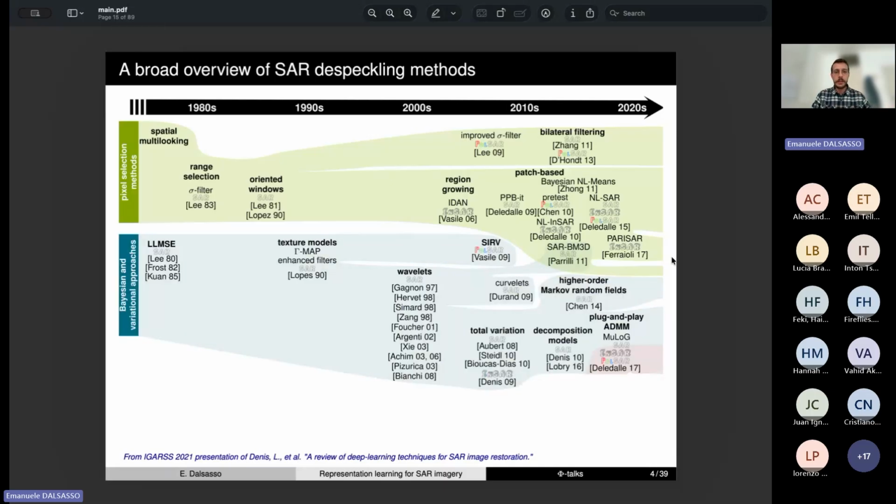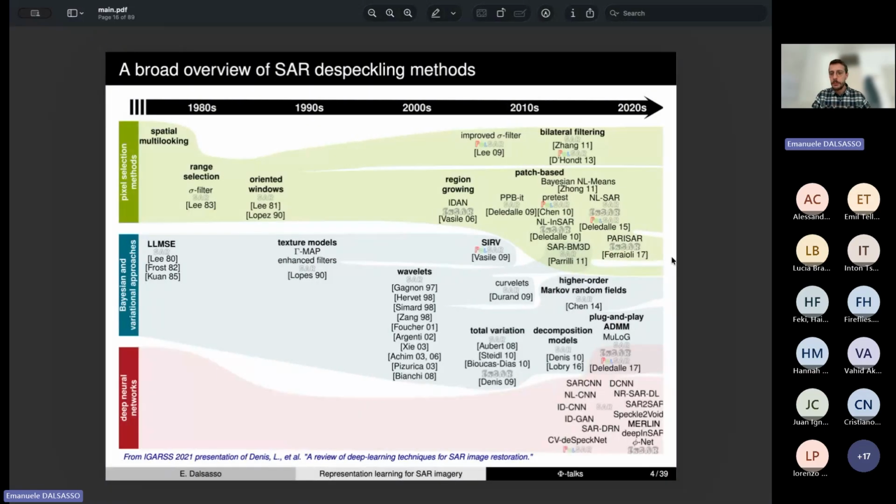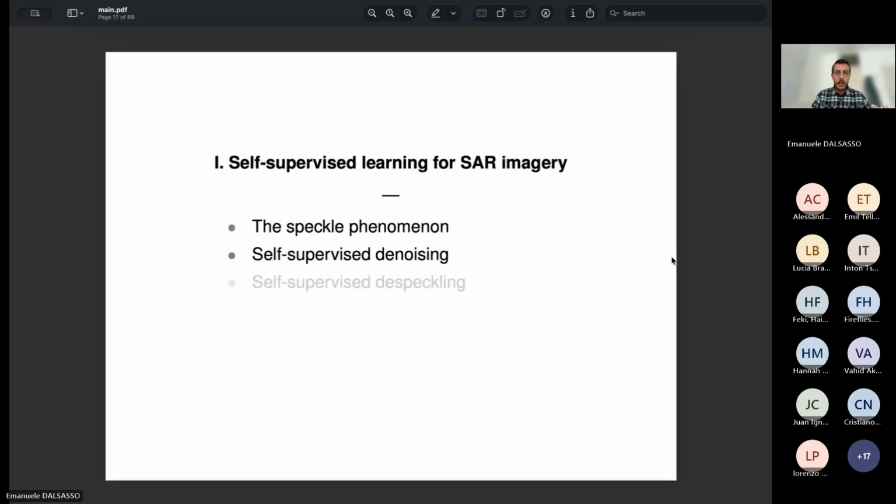It has also been studied through the eye of Bayesian methods, and then finally, most recently, it has also been tackled with deep neural networks. So let's see how we can tackle SAR despeckling with deep neural networks.